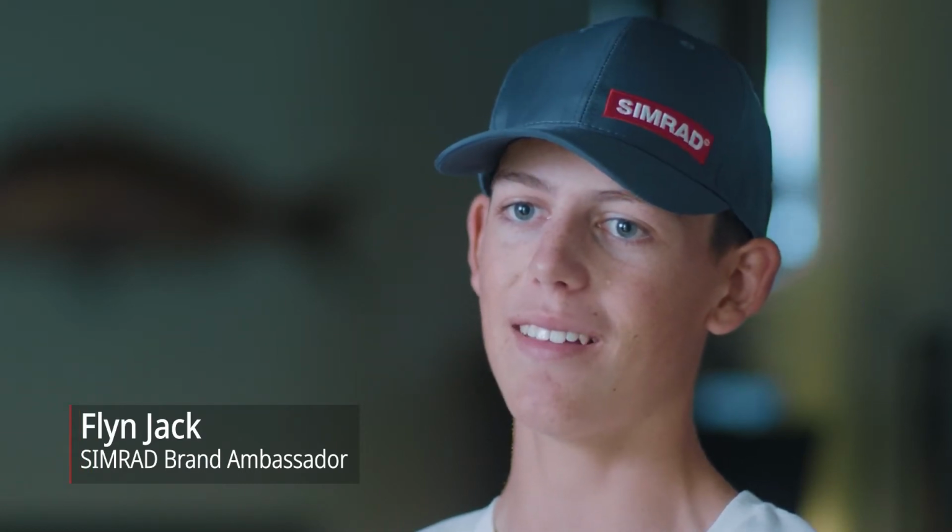Soft baiting is definitely one of my favourite techniques to chase snapper. Shallow water and light gear, big fish, it's great fun.